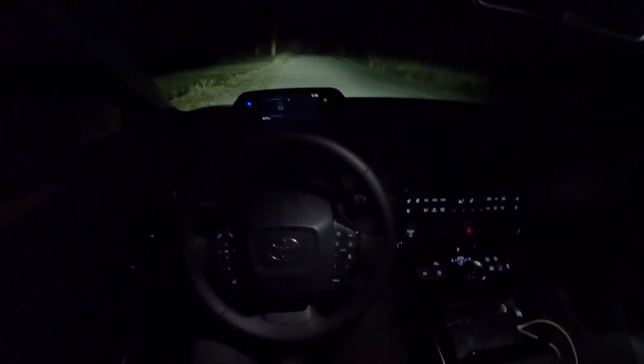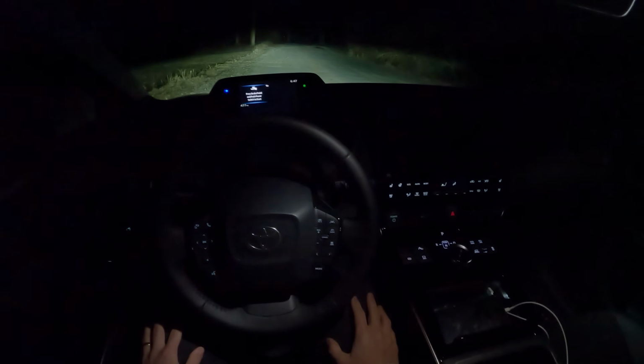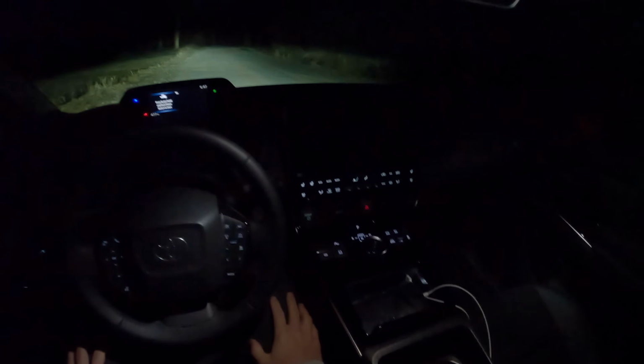I feel like Toyota was just super conservative here with the tuning of this battery pack and the battery management. And to be competitive, they need to do a little bit better with that stuff. Hopefully we see some improvements in future models, but for now, for your $50,000, this is what the bZ4X gets you.